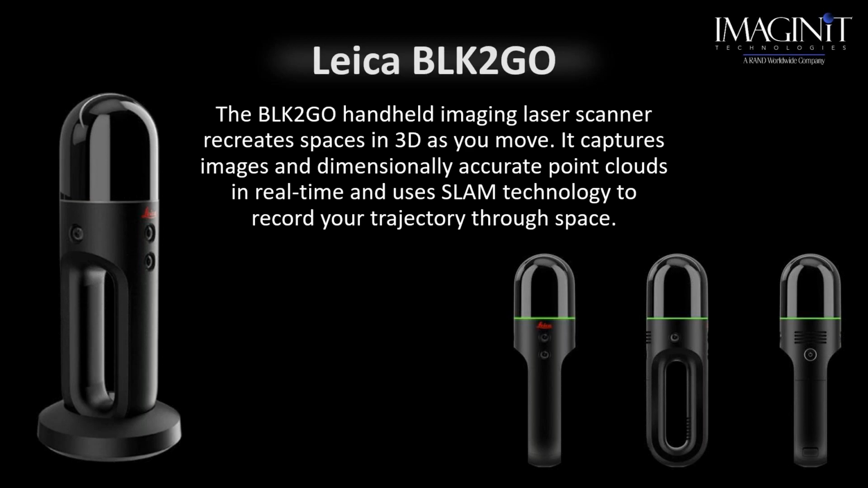The BLK2GO, I can't say it enough. I am absolutely amazed at this simplistic piece of technology. This is a handheld laser scanner. It is built based off SLAM technology. It is extremely user friendly.